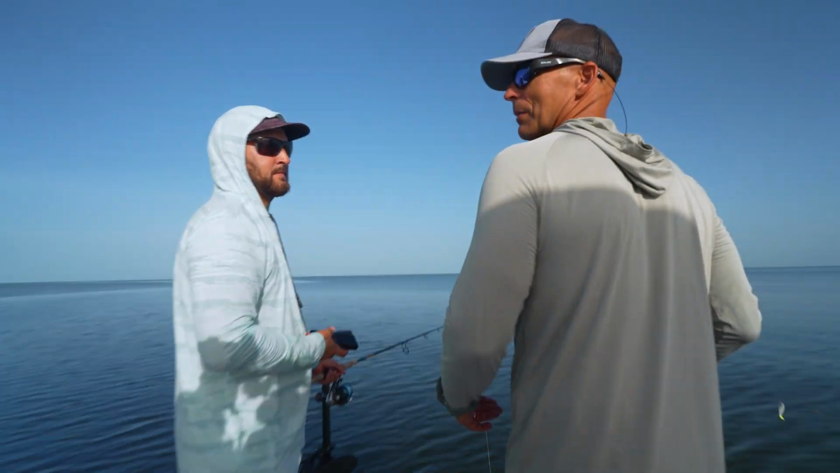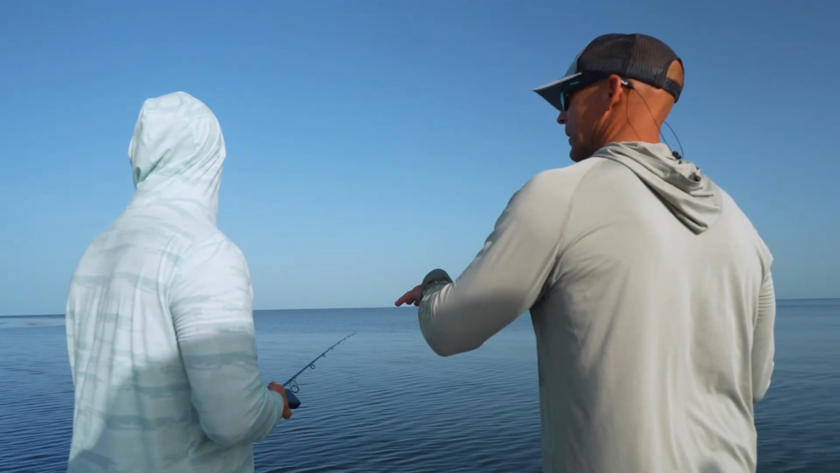This is a perfect example. I didn't see any fish rolling, but we're marking so many going by on side imaging that I'm just gonna make some shots. Generally, first thing in the morning, you have a lot of activity. They're starting to slow down a little bit.